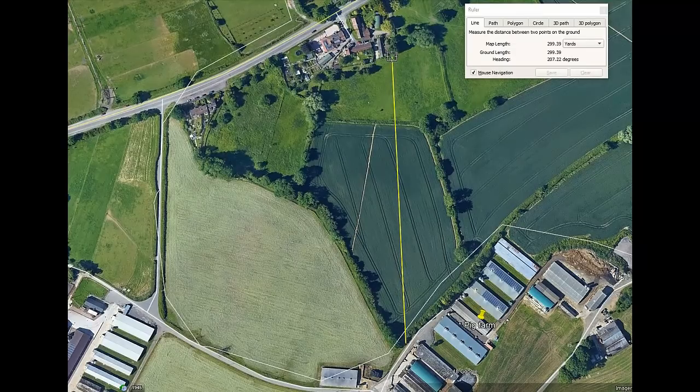When we move across here you'll see these trees, and this is where the owl was in the tree, and that was at 300 yards, and it picked up the eye shine of the owl at 300 yards. So yep, so far really impressed with the unit, and I'm looking forward to showing you the rest of the review.